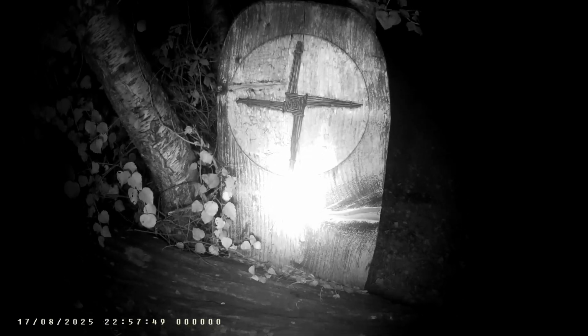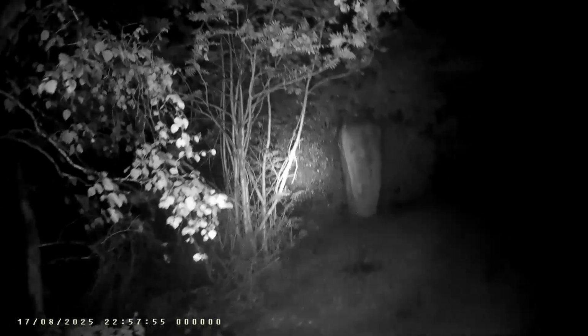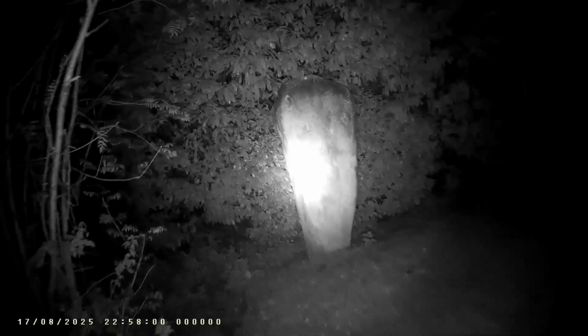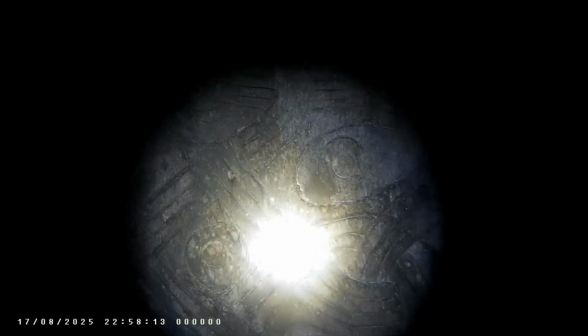And the St. Bridget's Cross, and it's made from wire, actually. And we've got St. Murd's Cross, which is over here, carved into the stone. Let's see if I can turn off the light. You can see the carving in there, you know.